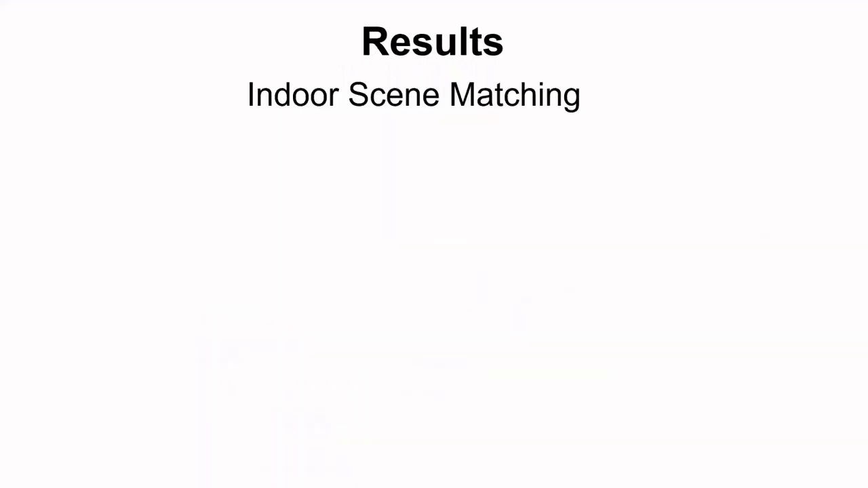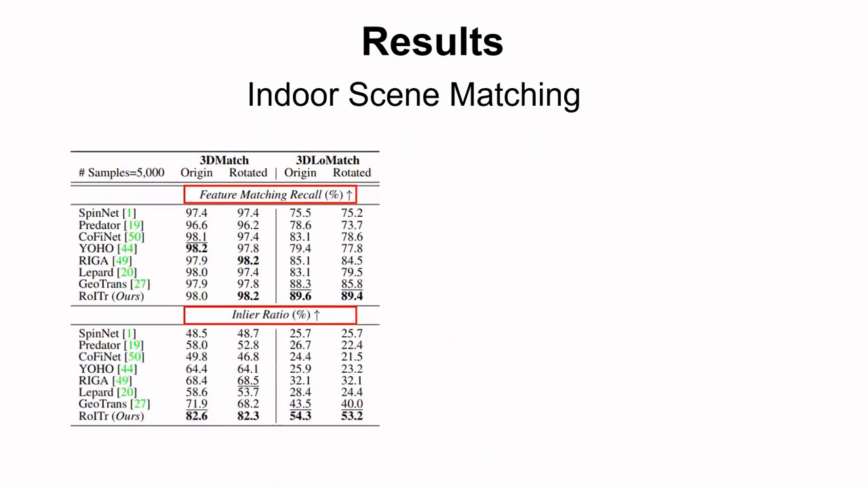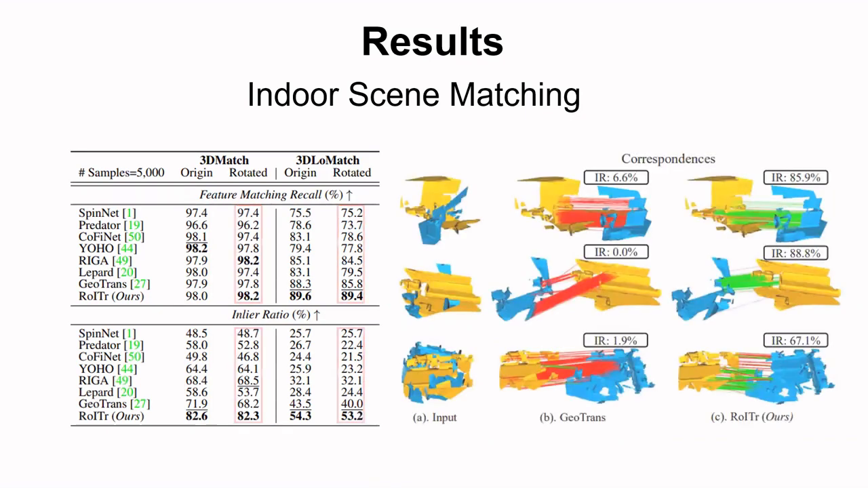Here we show the experimental results on the indoor scenes. Quantitatively, in terms of both the feature matching recall and inlier ratio that evaluate the matching quality directly, we achieved the state-of-the-art performance on the original 3DMatch and 3DLoMatch benchmarks. When the rotations are enlarged at inference time, our superiority of being intrinsically rotation invariant becomes more significant. Qualitatively, on 3DLoMatch, we extract more inlier correspondences compared with GeoTransformer, which is a state-of-the-art method.